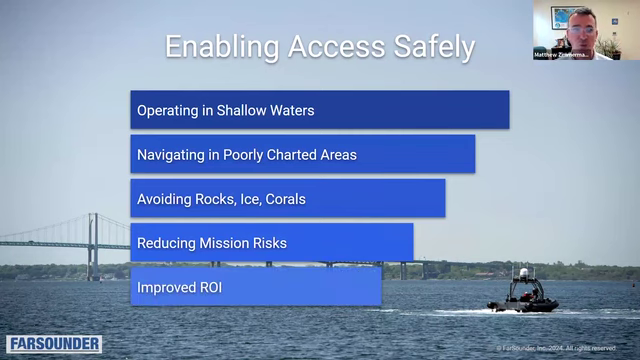At the end of the day, it's really about reducing the risk so that you can have an improved ROI on the vehicle. It's clear that keeping your vehicle in operation safely longer has strong economic incentives. So really, we're about how to save money operationally by keeping your vehicles on scene, in operation more safely.